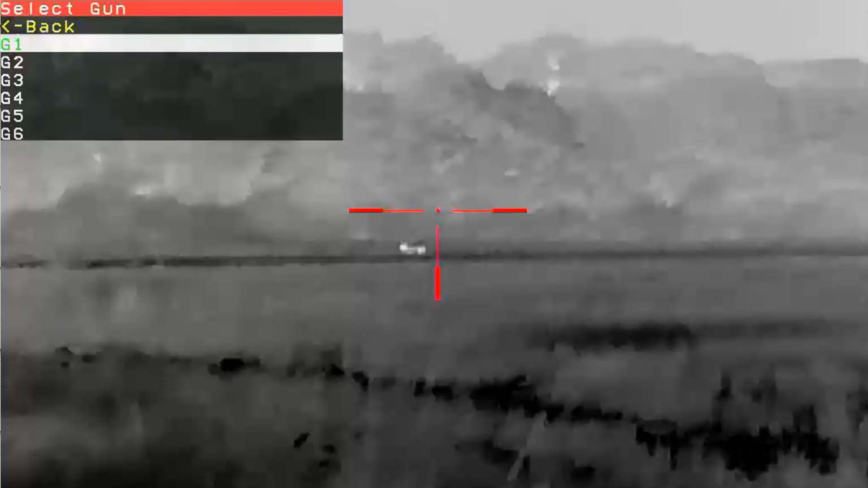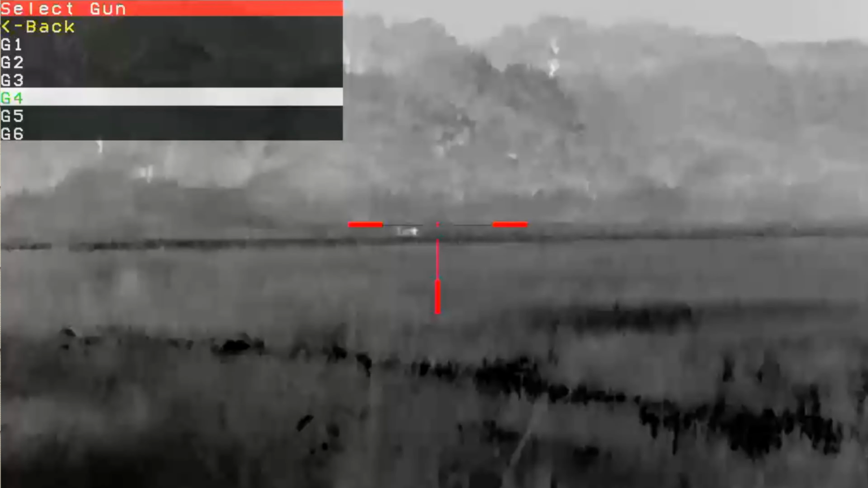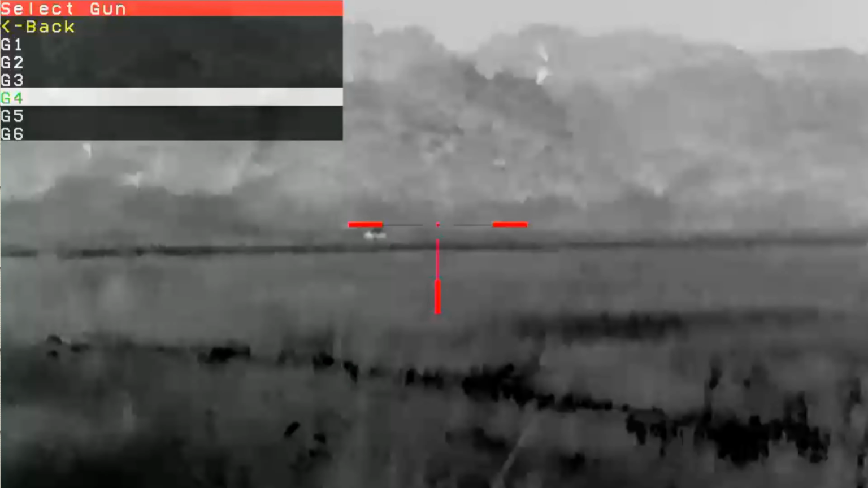Now, the way these units worked is, depending on the distance, they had a user profile set up. And it was very simple. User profile 1 was 100 yard zero, 2 was 200 yard, 3 was 300, 4 was 400, 5 was 500. So basically, if you were given a yardage for these hogs, you would just go to that user profile and you knew you were dead zero.